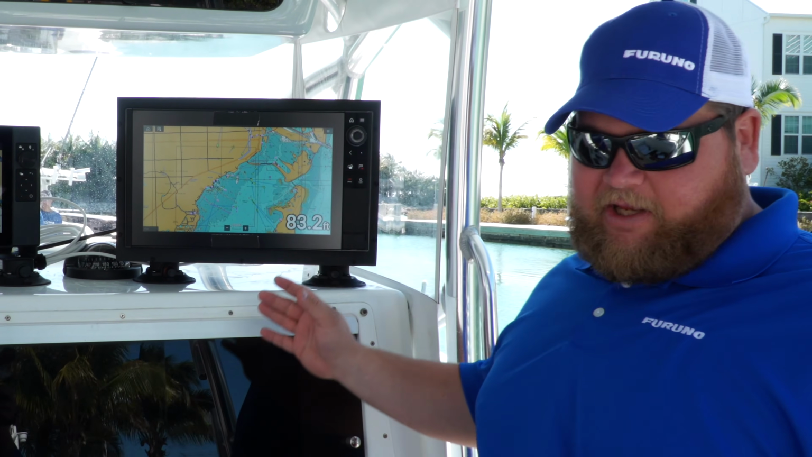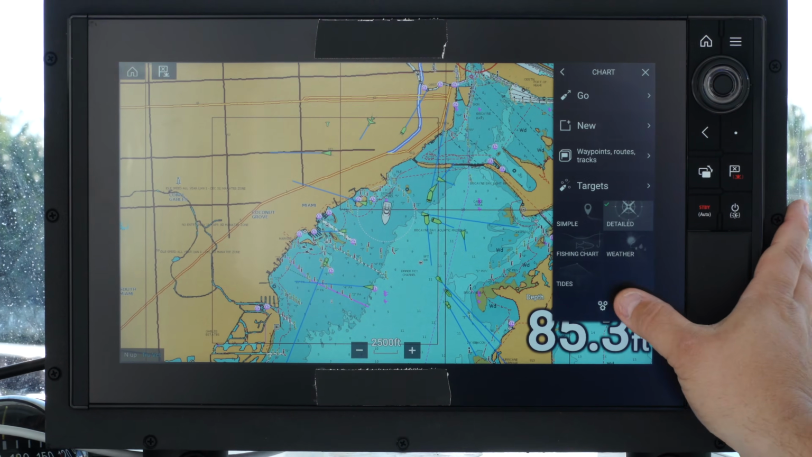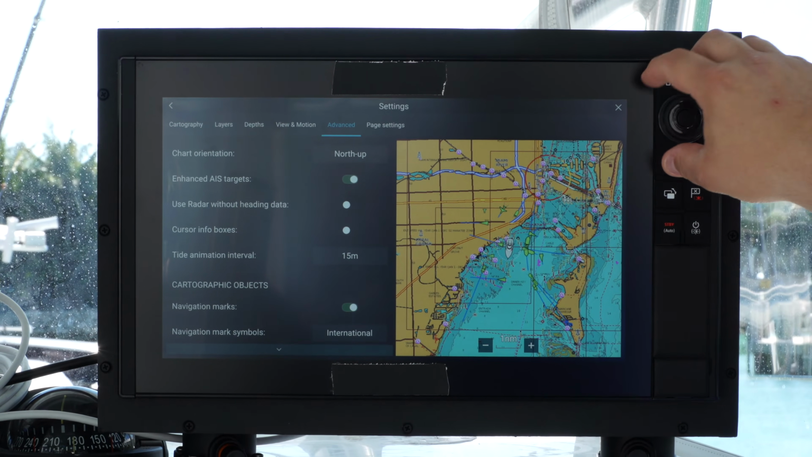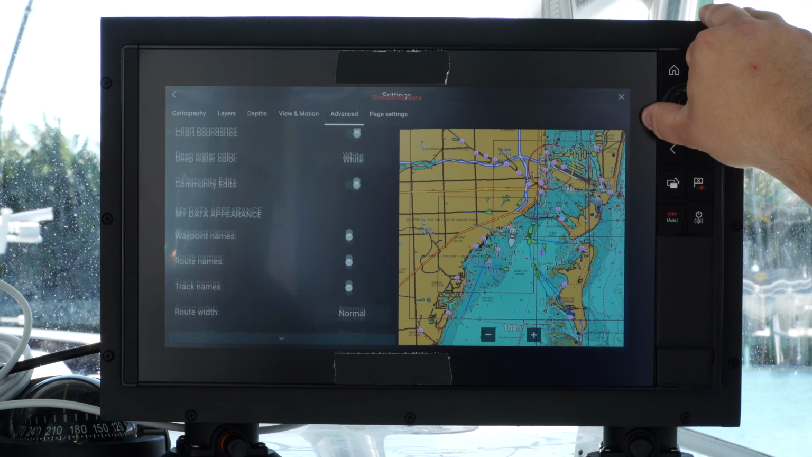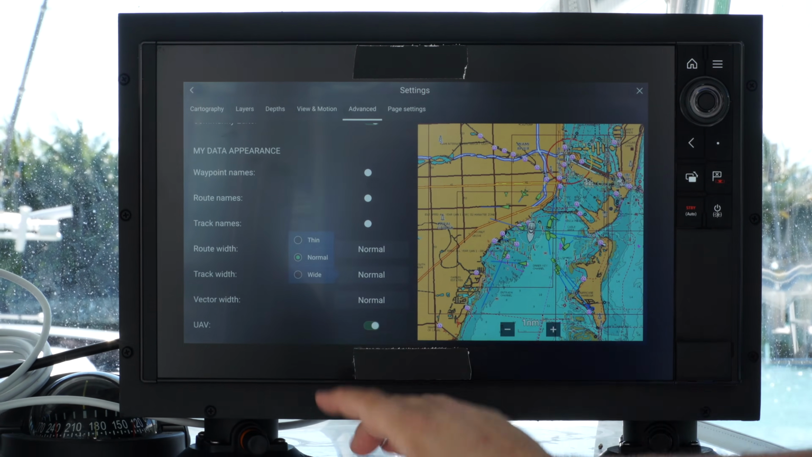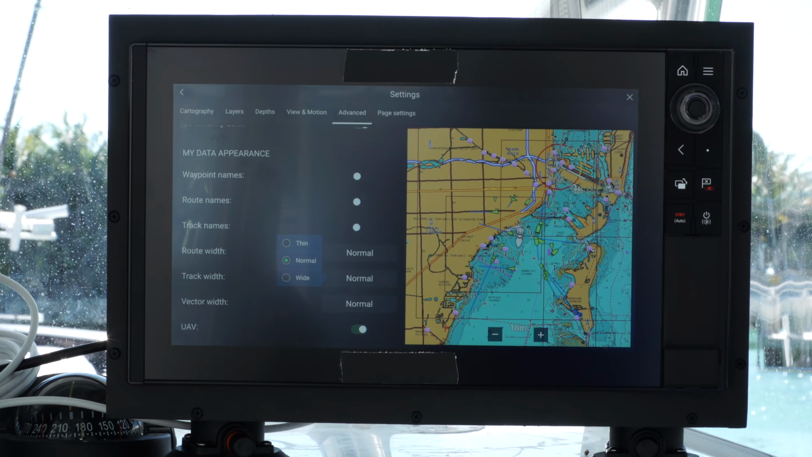On System C, in order to change those thicknesses, we're going to press on our menu button, go to the gears, and then press on Advanced. Once we're in Advanced, we're going to scroll down to the bottom, and we are going to be able to change our route width, track width, or vector width. I'll touch on where it says normal, and I can make it thin, normal, or wide from there.